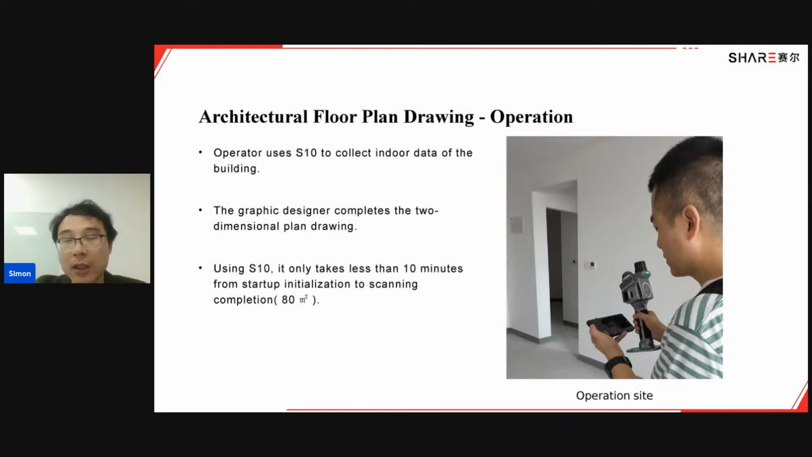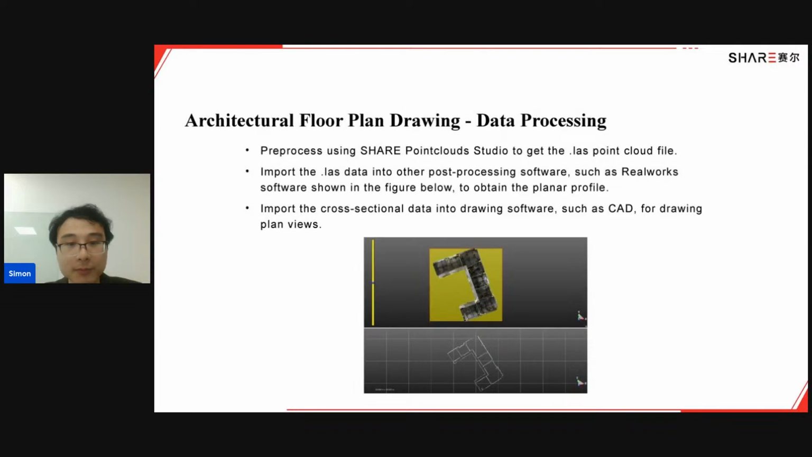And if you're using other equipment like we do in the traditional way, we may need some rulers or something like that. That would take, for an 80 square meters building, it may take 2 hours or even much longer.